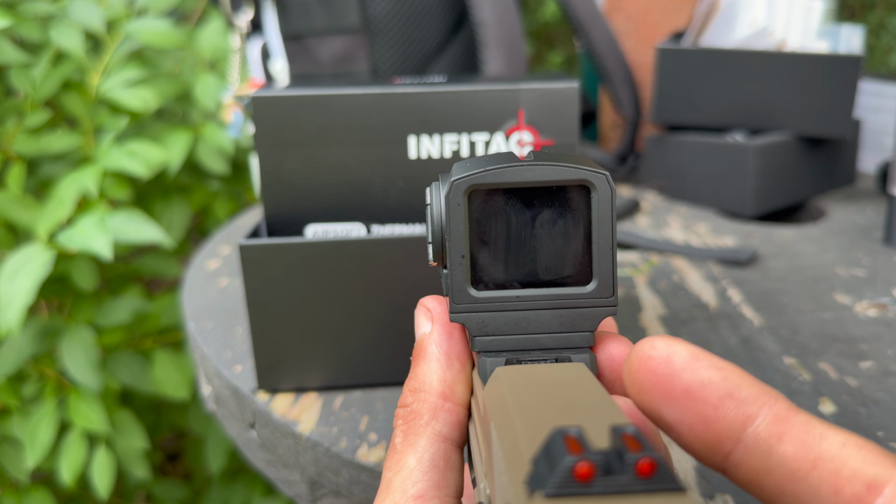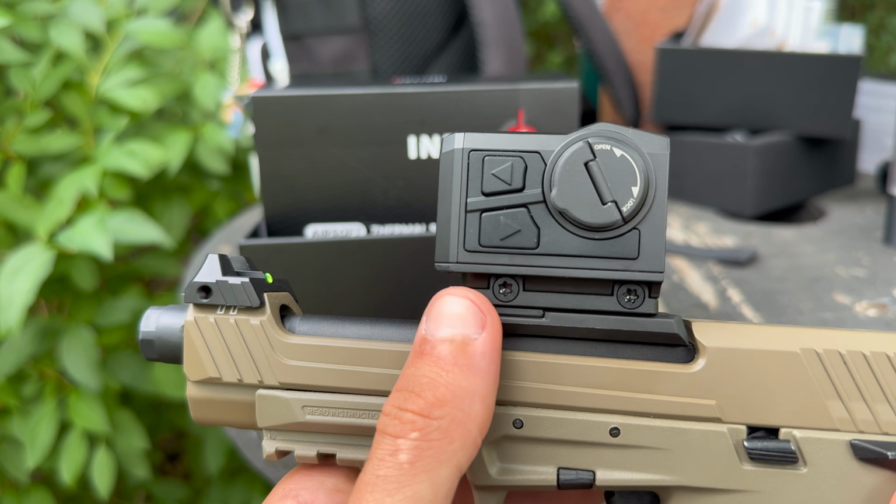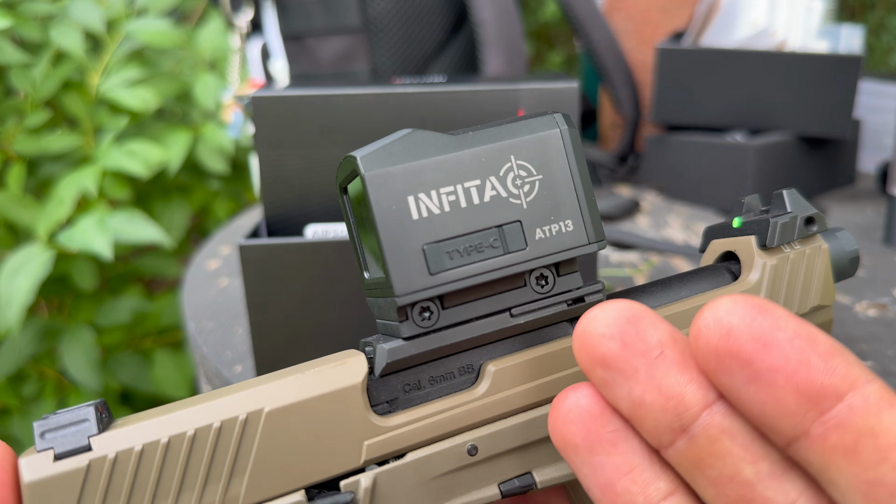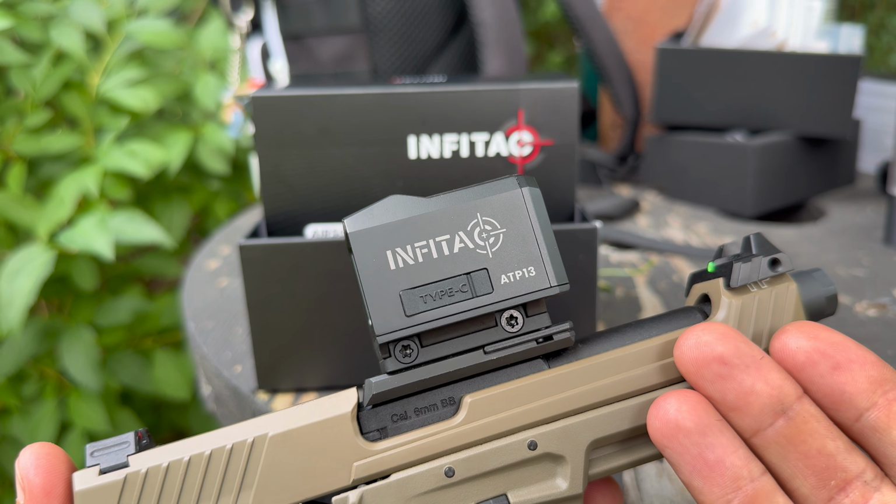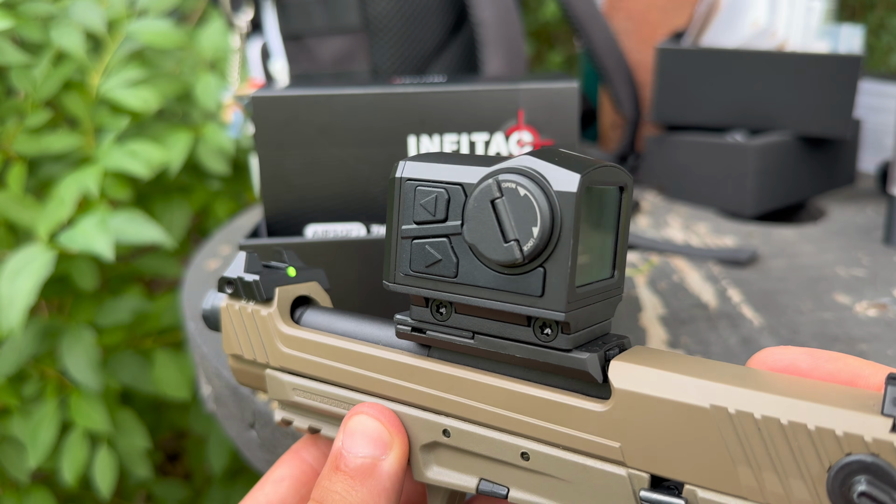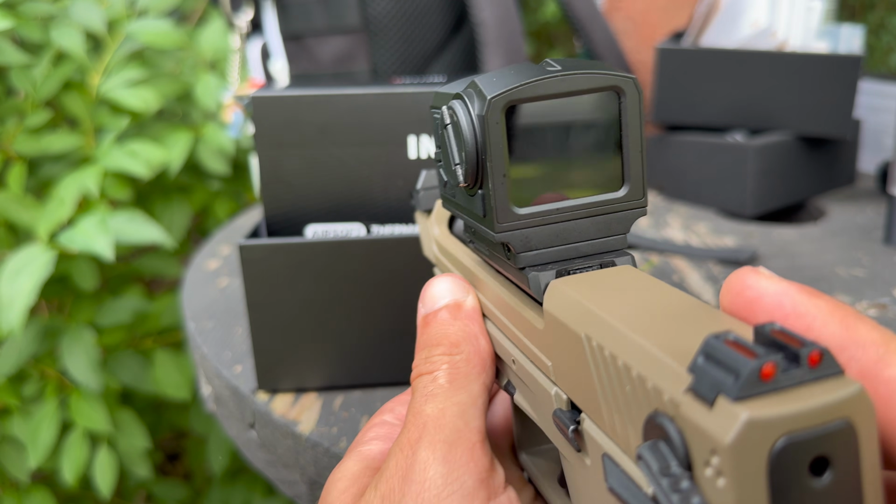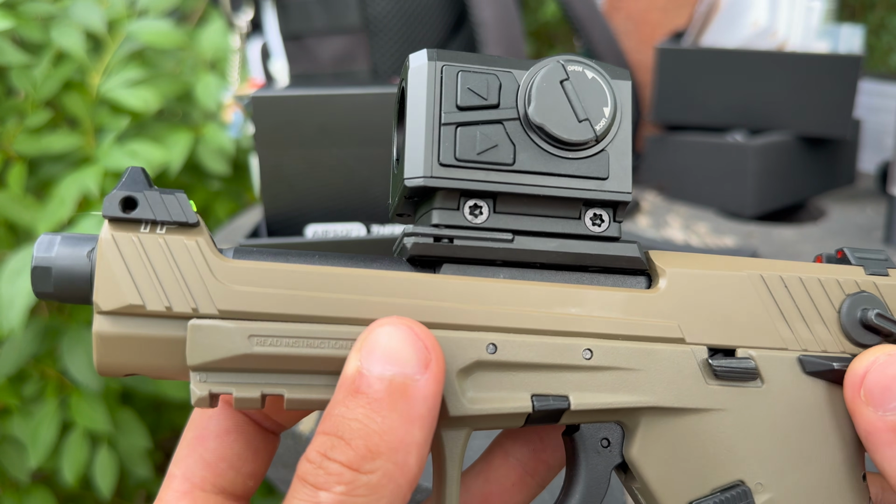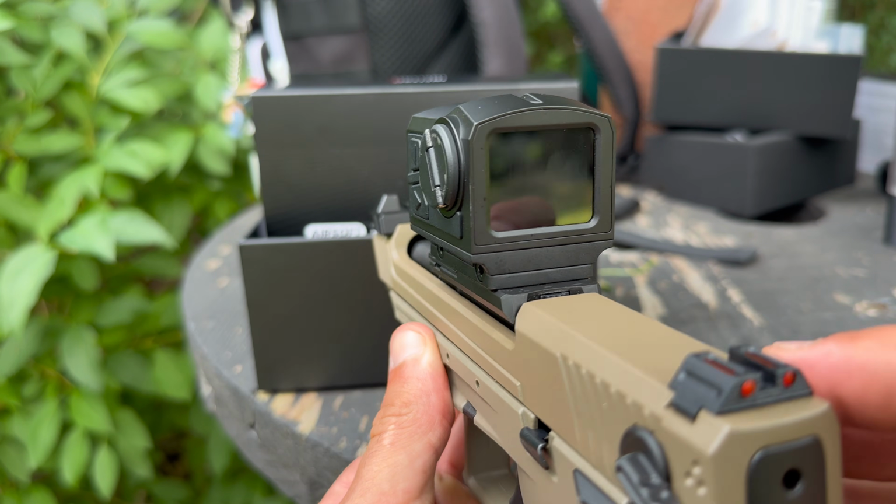Having the touchscreen available is huge, and they have so many different personalization options on here that just make this thing unique, and it's like an all-in-one. The ability to charge it, the ability to replace batteries, the recharger. They did a great job, and Airsofters, let me know if you think this is a thing of the future, and if you like the direction that Airsoft is going.